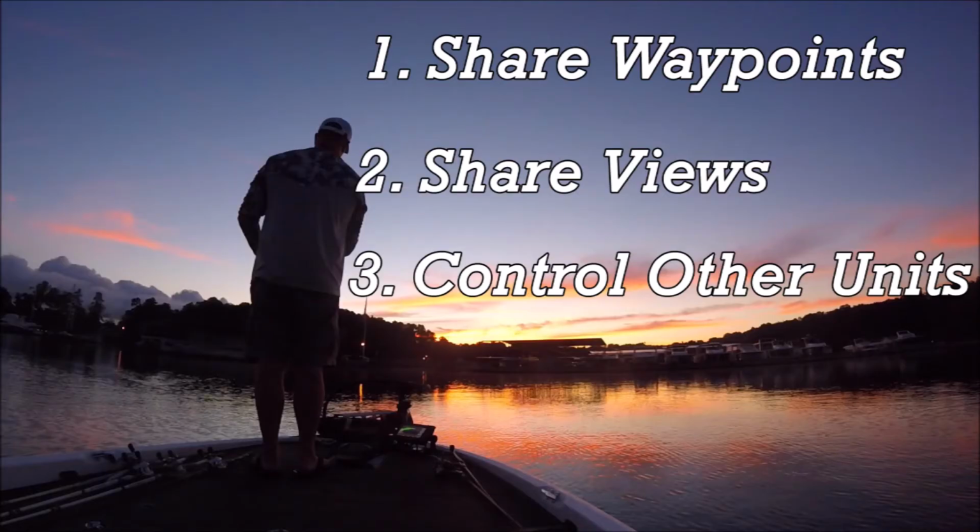In this video, we went over 3 reasons to network your fish finders together. These 3 reasons were to share waypoints between them, share views or the screen from one to the other, and we used side view as an example of this, and finally to control other units, like disabling the sonar of all devices from one unit.